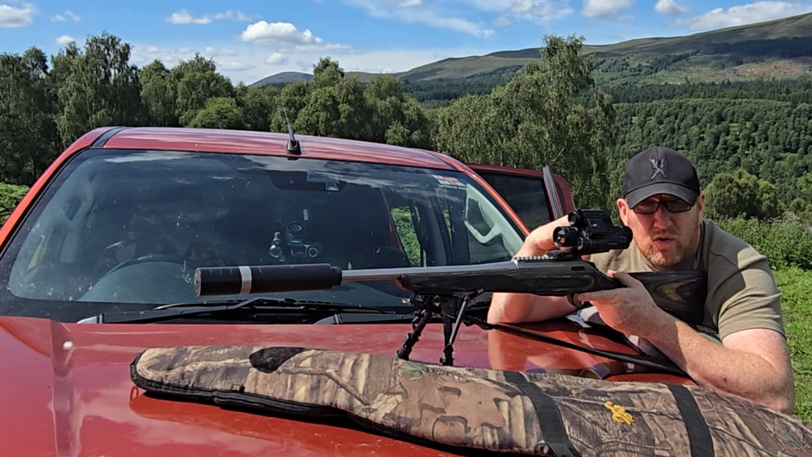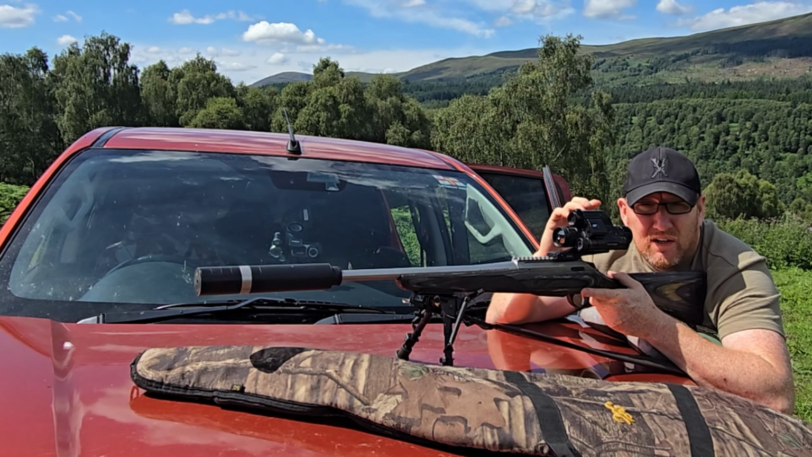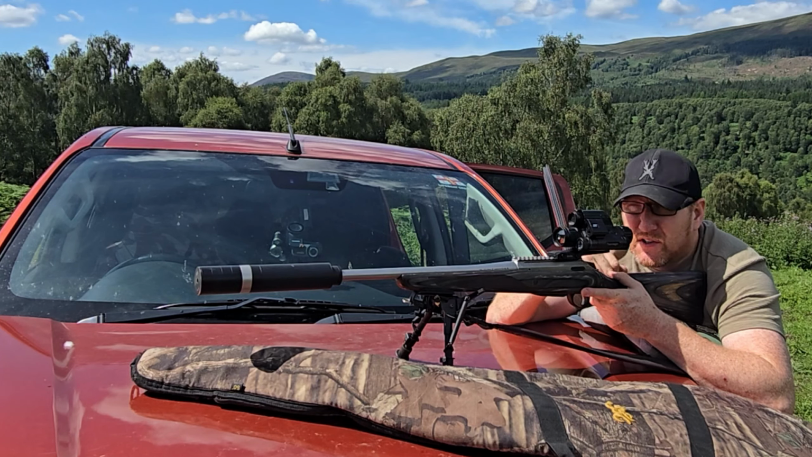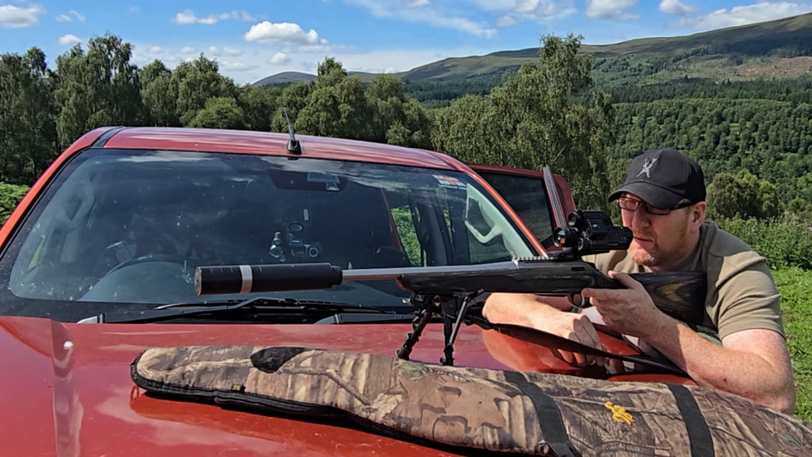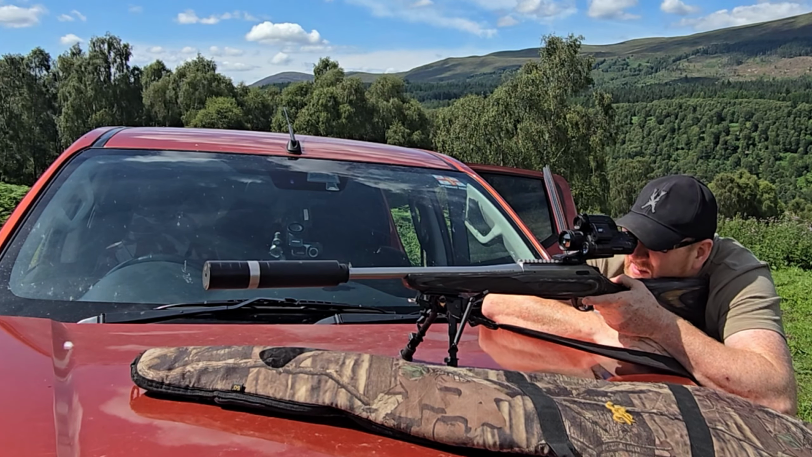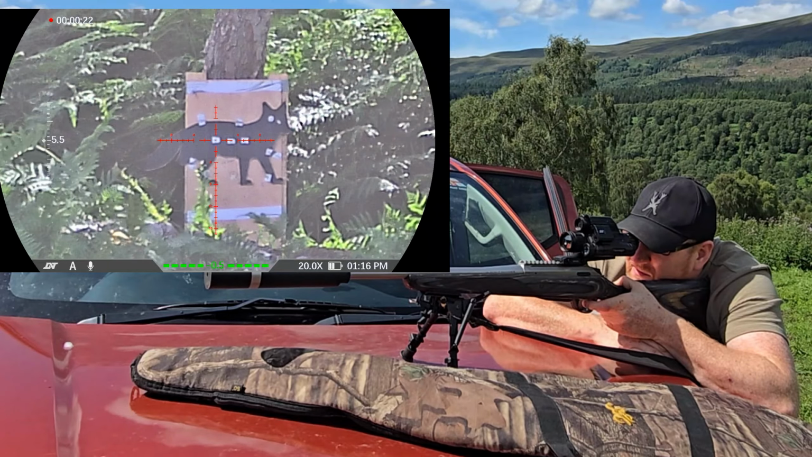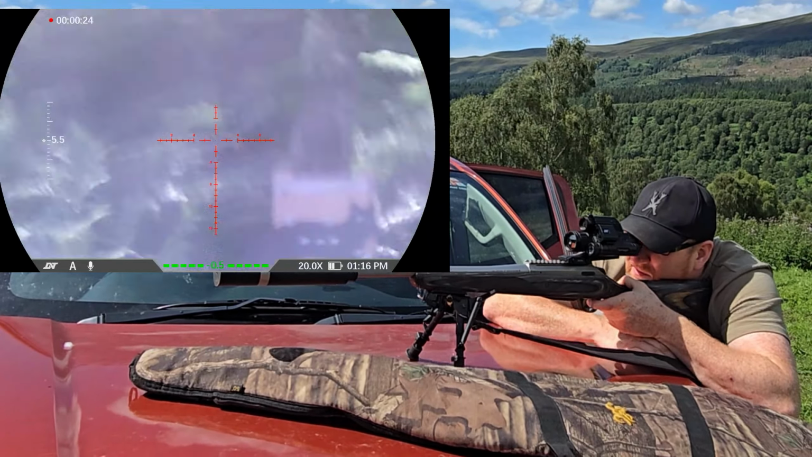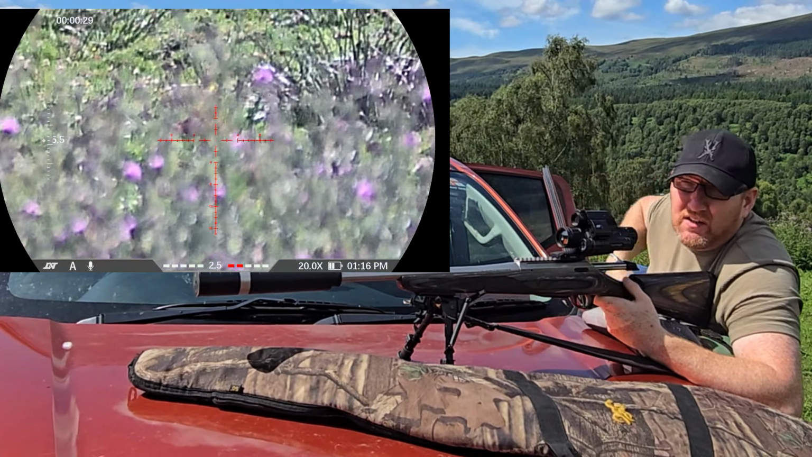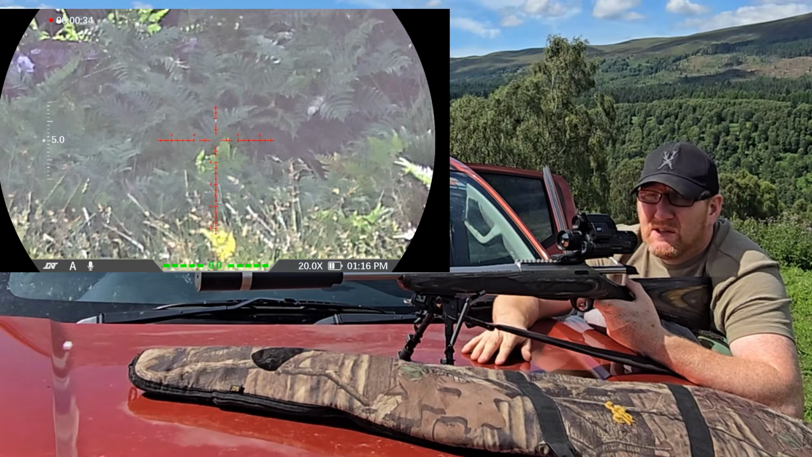Feeding is better with the home loads. I had a quite nasty feeding issue with the Fiocchi. If I had to rack it quick, so I couldn't do a quiet bolt cycle, so I'm testing that with this as well. It should be fine because I full size my brass. Now, I'm not looking for perfect groups out of these. I'm just looking within that half inch or 1 inch would be ideal, especially for foxing.